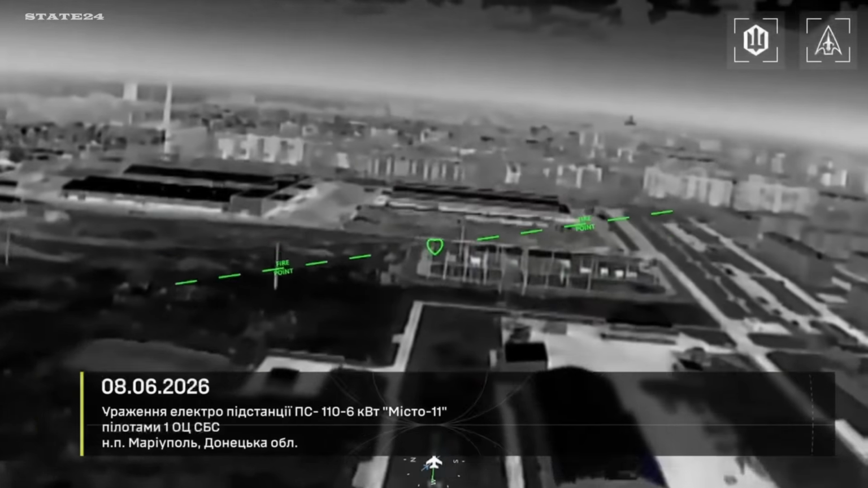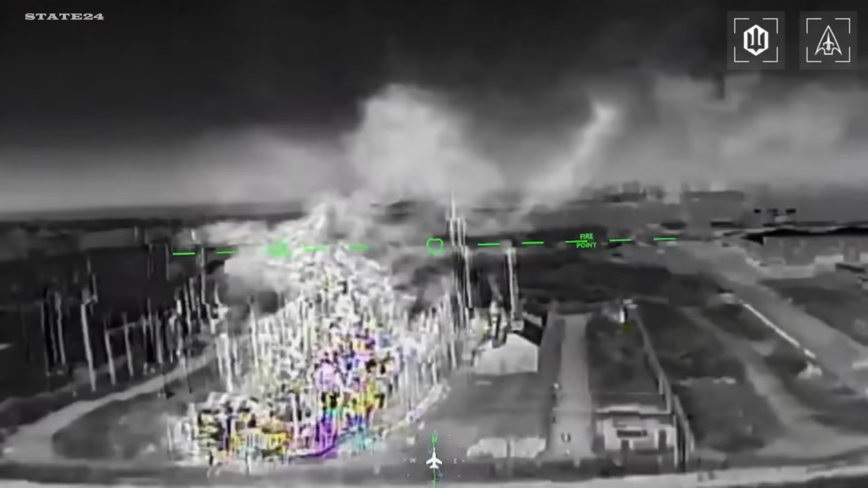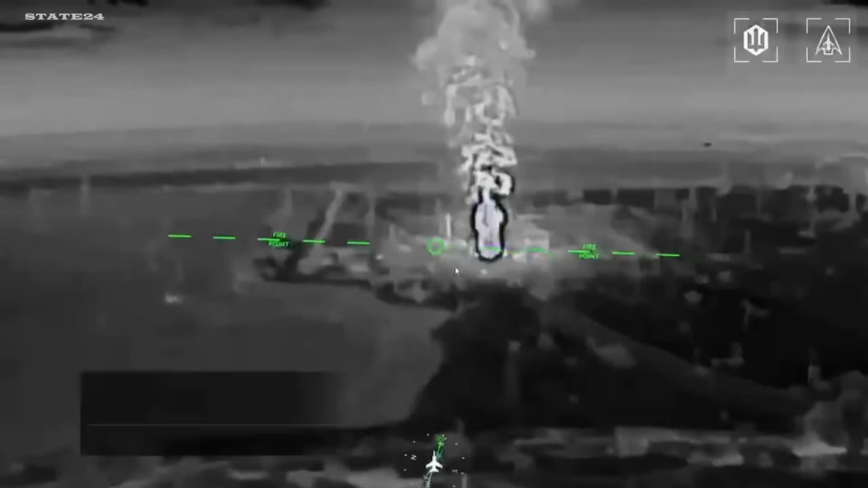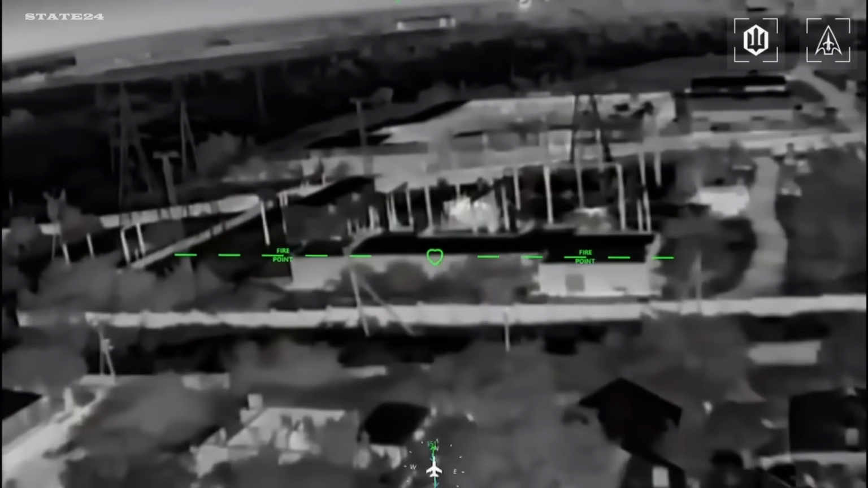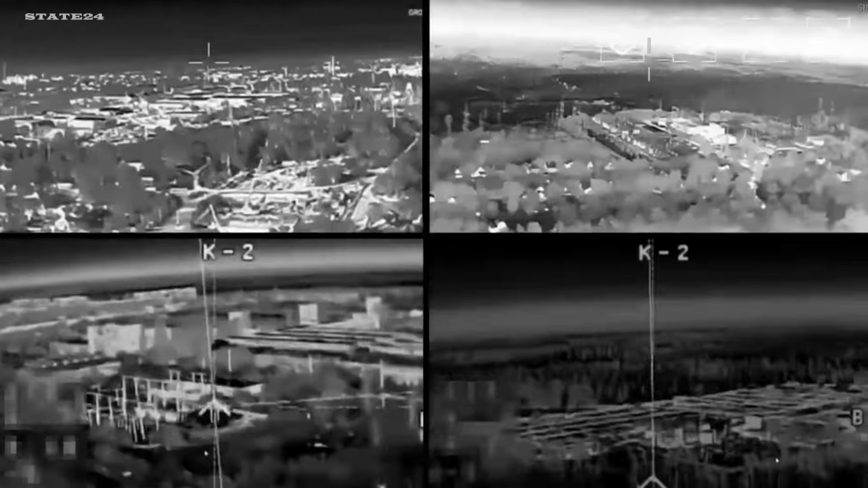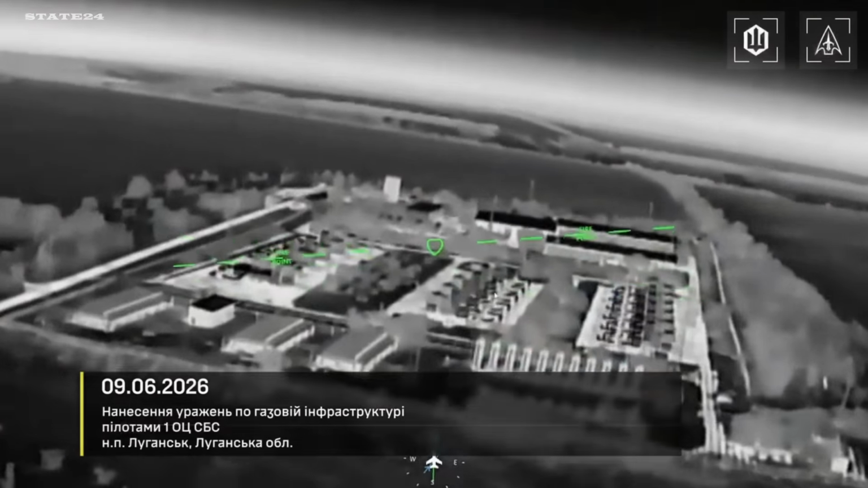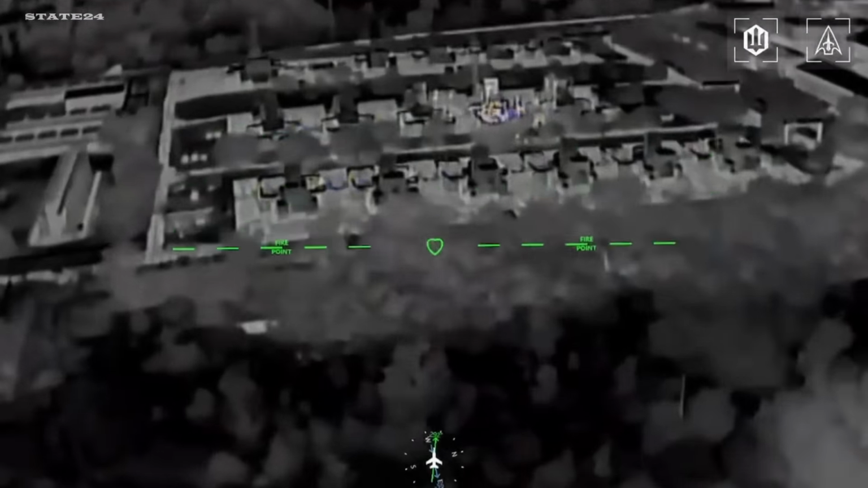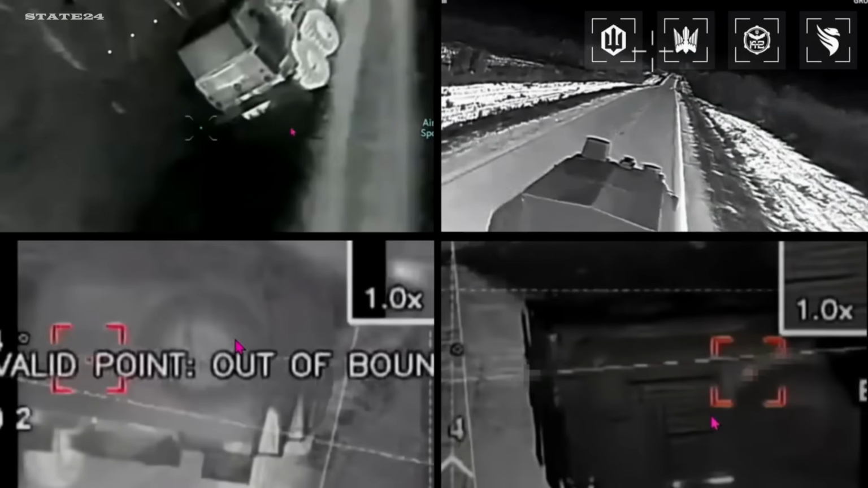Think about what 9 power substations in a single night means. Mariupol lost 4 alone. Every substation struck is a city block, a military facility, or an industrial site that goes dark. Radar systems that were tracking Ukrainian aircraft, gone. A drone unit's command post that was coordinating Russian FPV operations, eliminated. 36 targets, one night. No part of the occupied rear was untouched. When 9 power substations and 2 radar systems are destroyed in a single overnight operation, how much of Russia's military infrastructure in occupied territory is actually still functional?